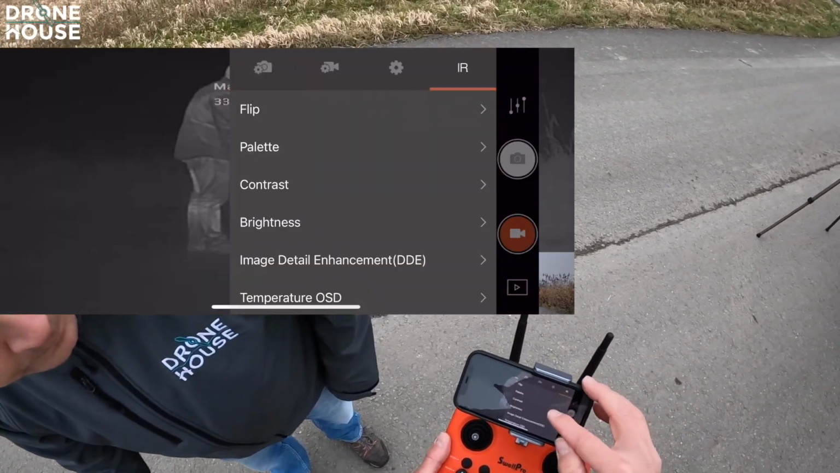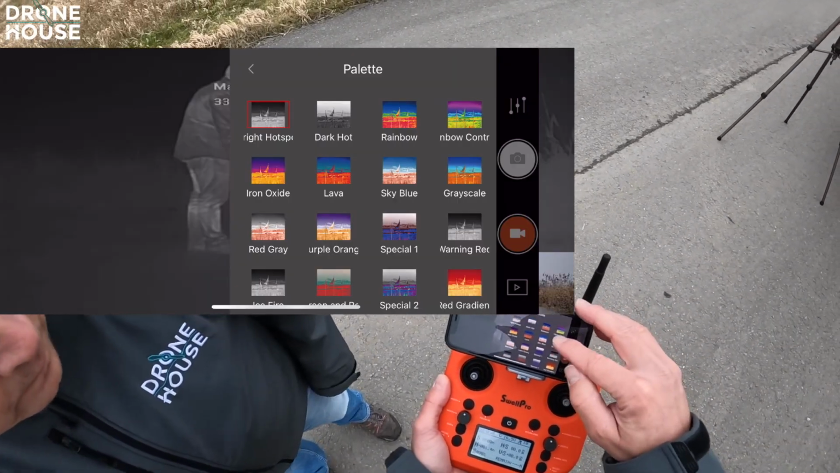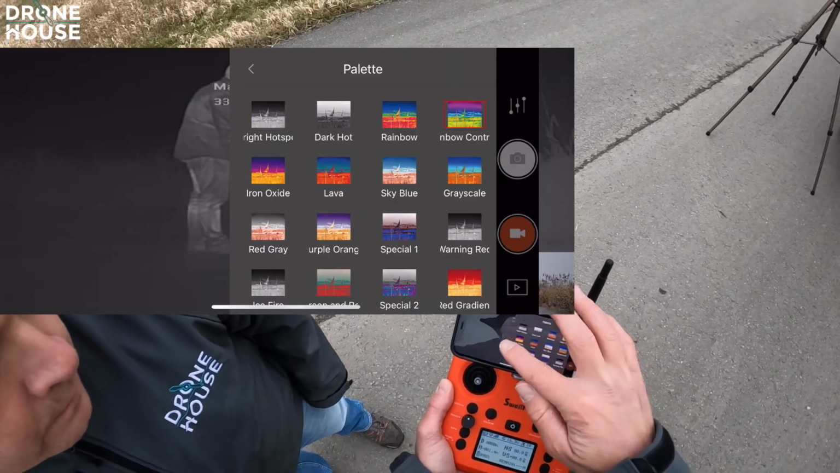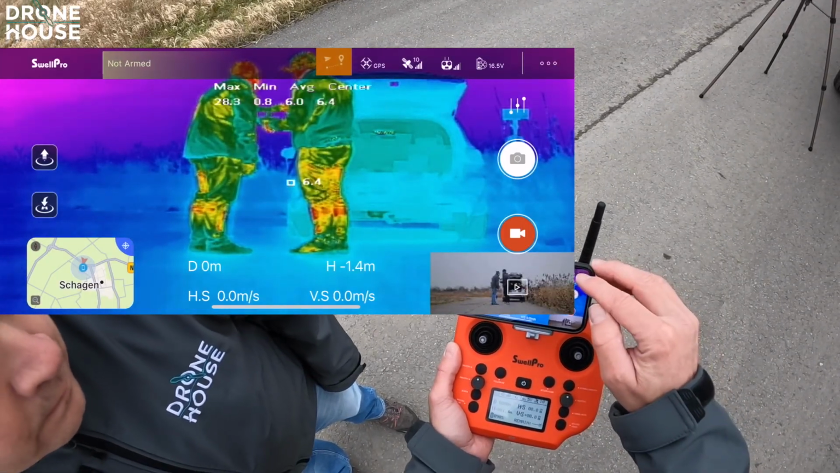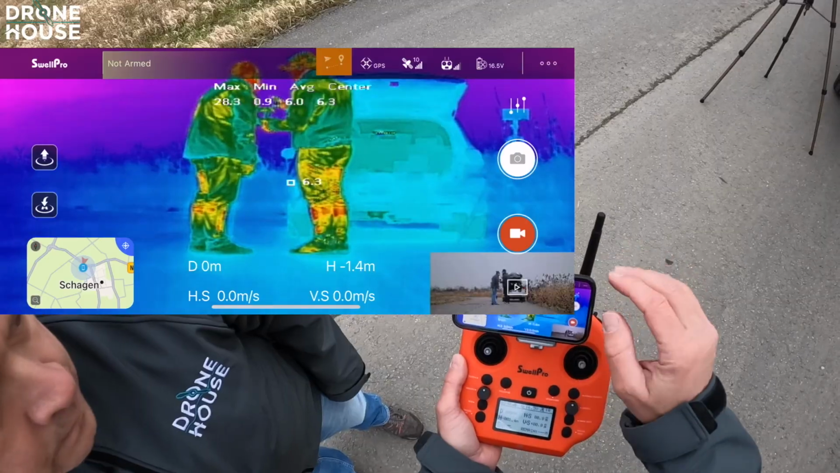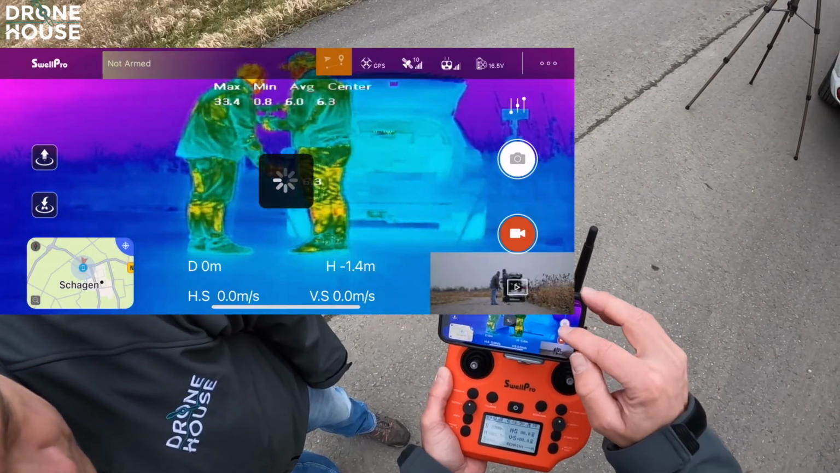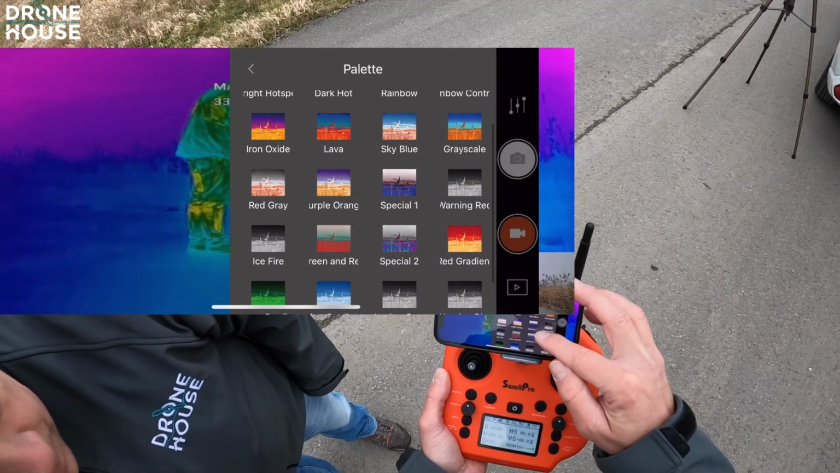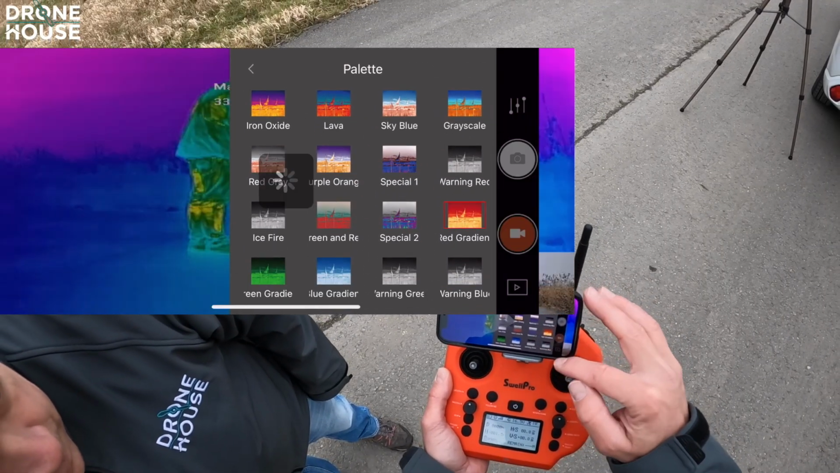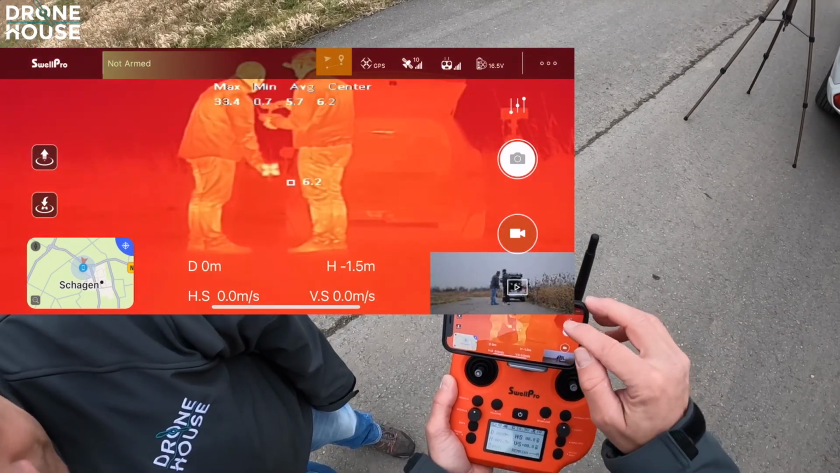So let's check a few palettes. Just go a little bit through them, okay? This is another one, like rainbow. Now the worm is green, as you can see. Oh, that's the wrong menu. Let's go for this red one. Let's see how it looks. Okay, that's very red.